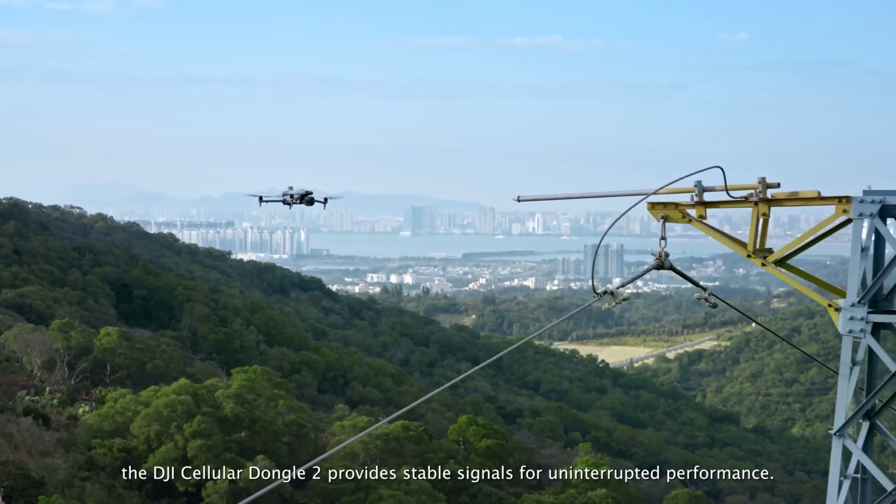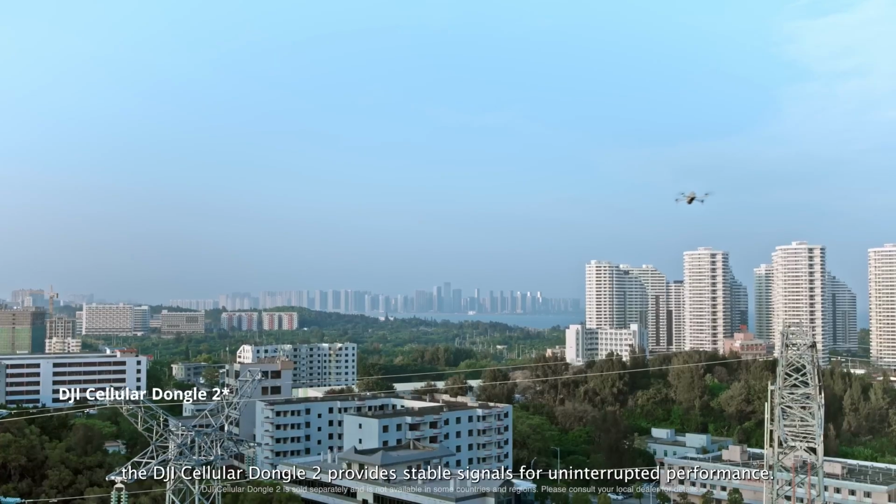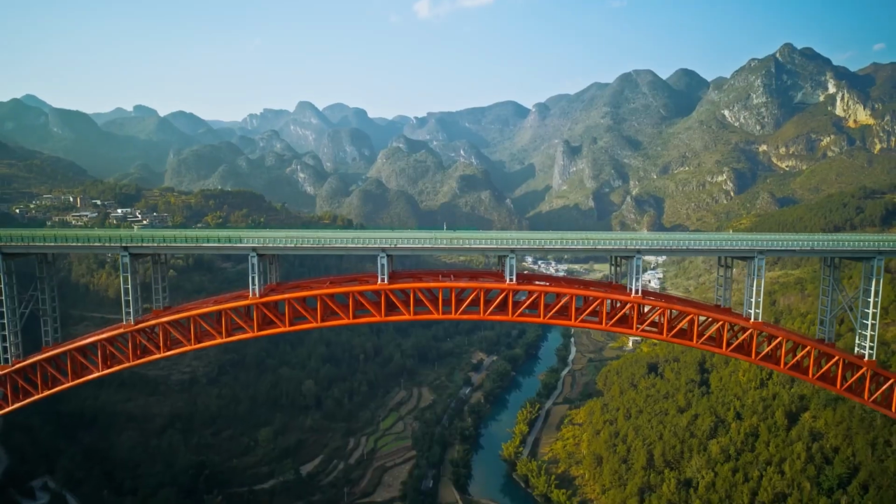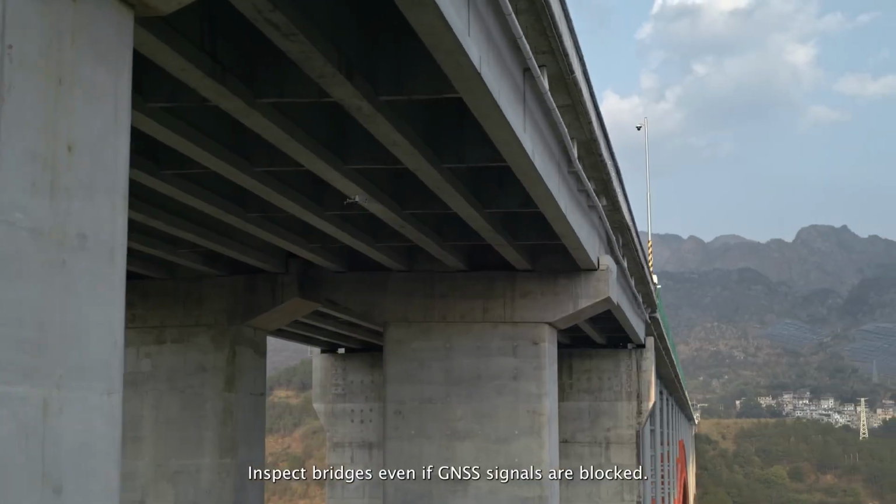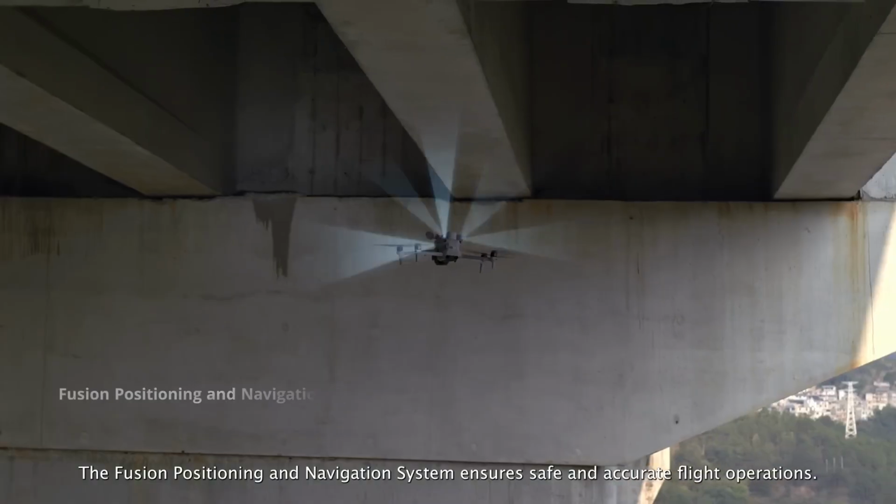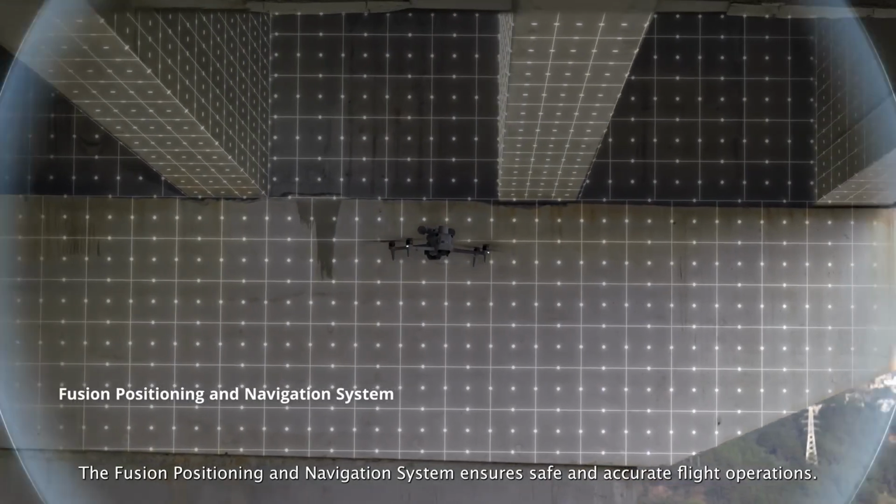In urban areas, the DJI Cellular Dongle 2 provides stable signals for uninterrupted performance. Inspect bridges even if GNSS signals are blocked. The Fusion Positioning and Navigation System ensures safe and accurate flight operations.